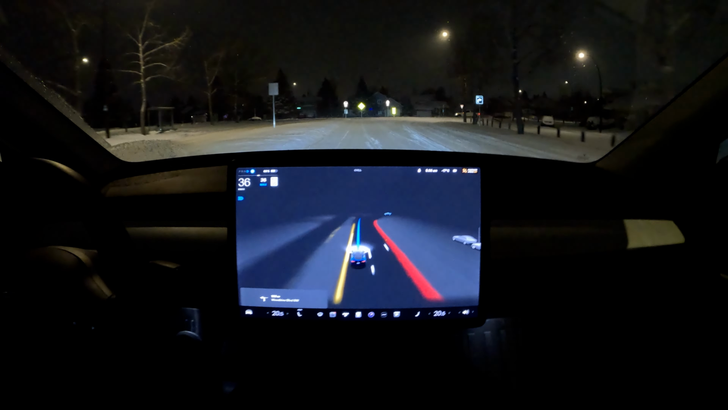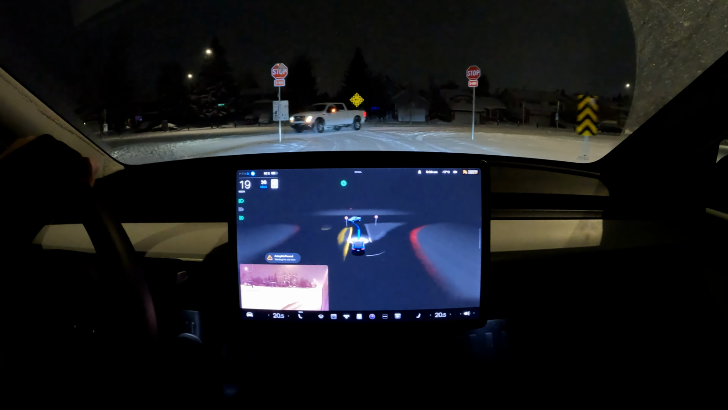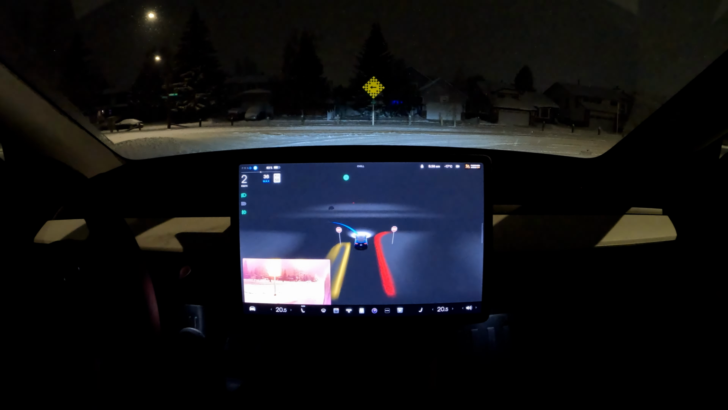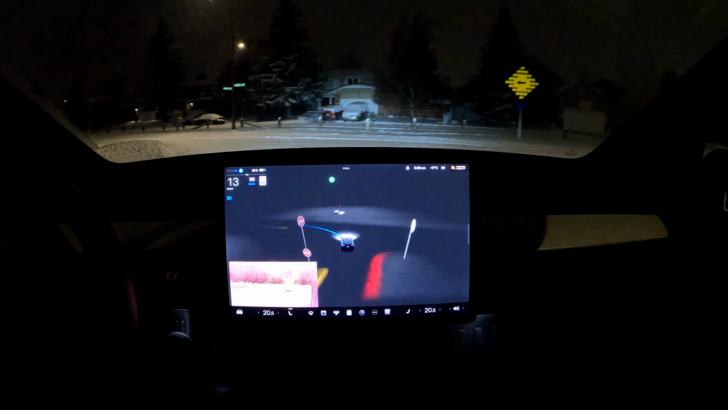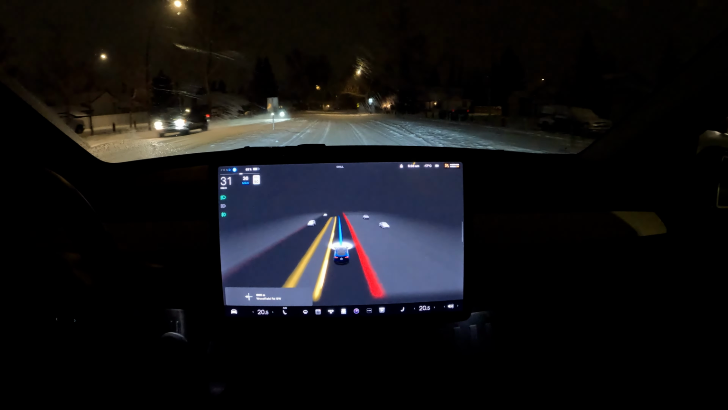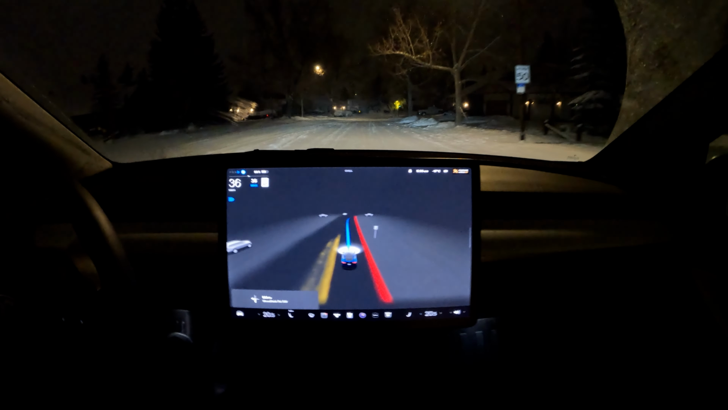So we've got a stop sign coming up over here. We've got another left turn, I think, after this, and we should be wrapping up soon. So it does stop. Nicely done. It should proceed. Intersection is clear. Oh wow, that's really good. Nice left turn over there. It gets pretty confused on that intersection when it's empty like that and filled with snow normally. So yeah, not too bad.